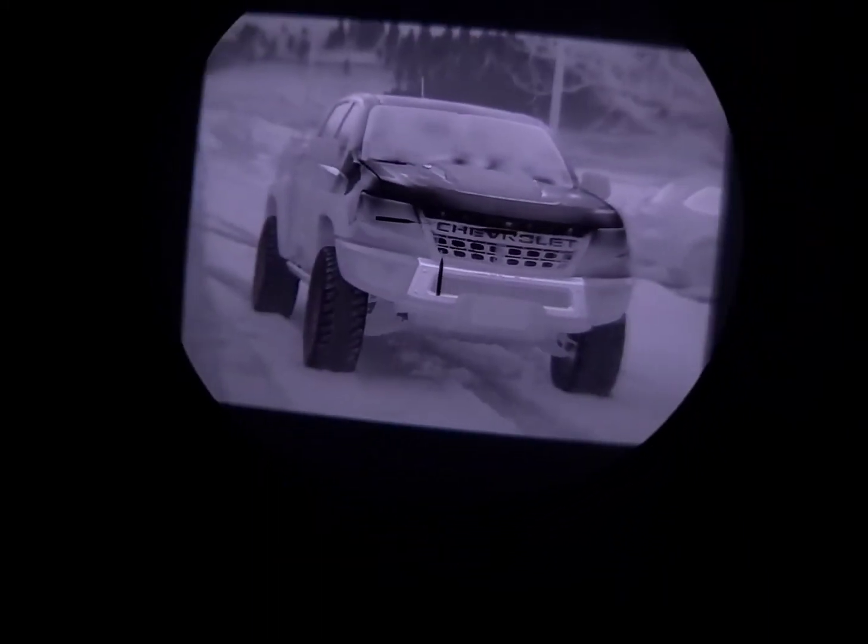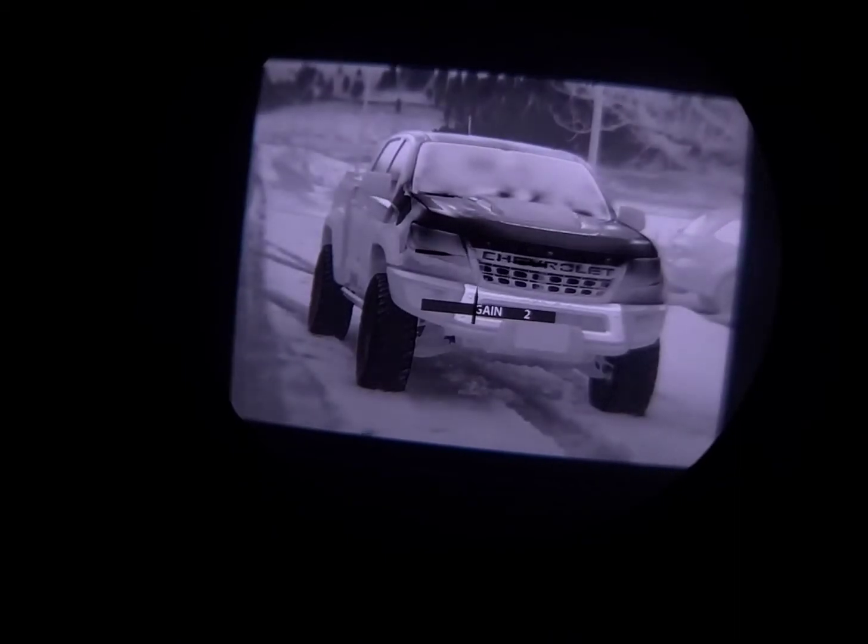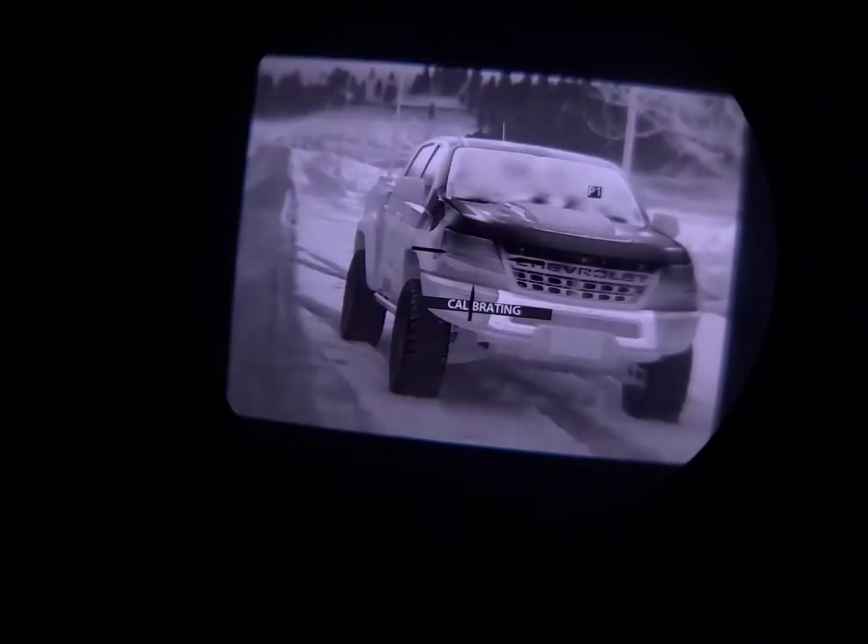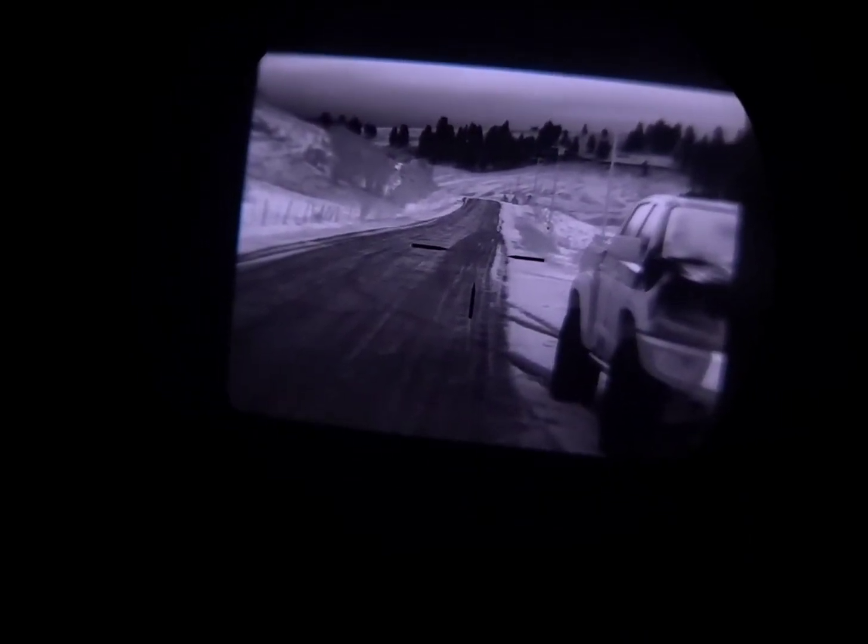Zoom into it. See the type of detail that is retained. Zoom back out. Increase the gain to about 3 for this test. Focus out to infinity.